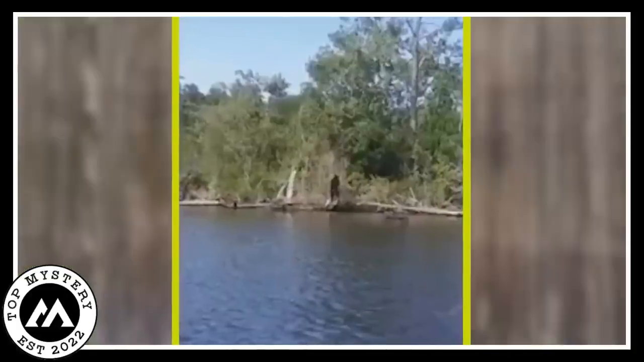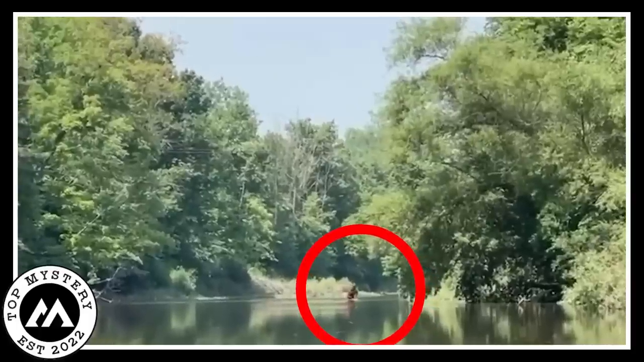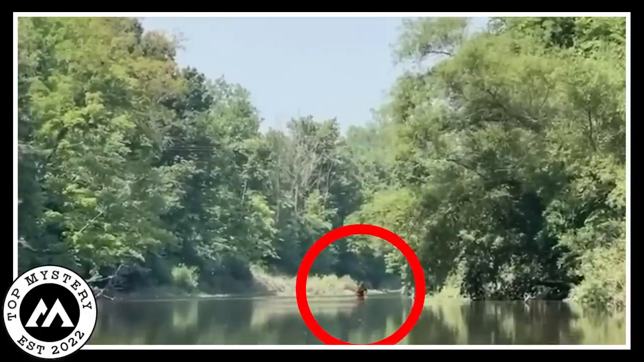Some thought it was alone, just wandering around. Others believed there might be more Bigfoots living deep in the wilderness. But no one had clear answers, making Bigfoot even more mysterious.